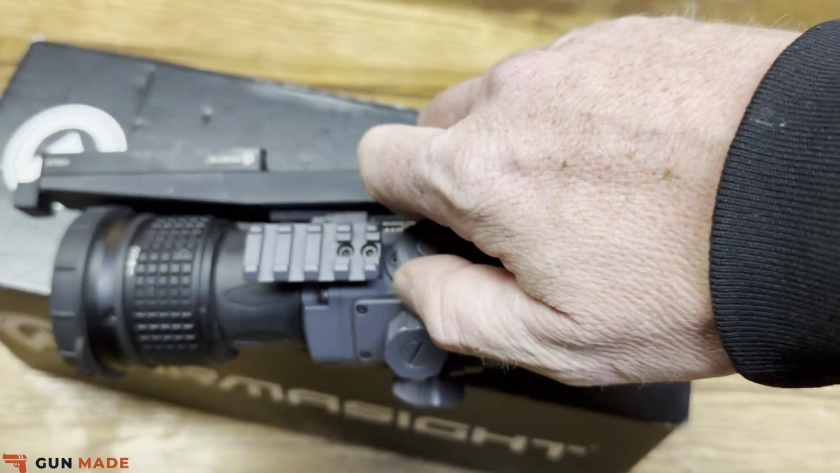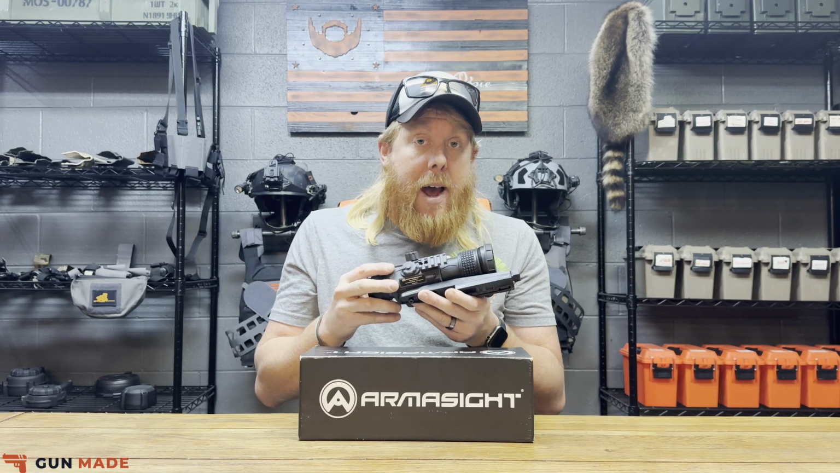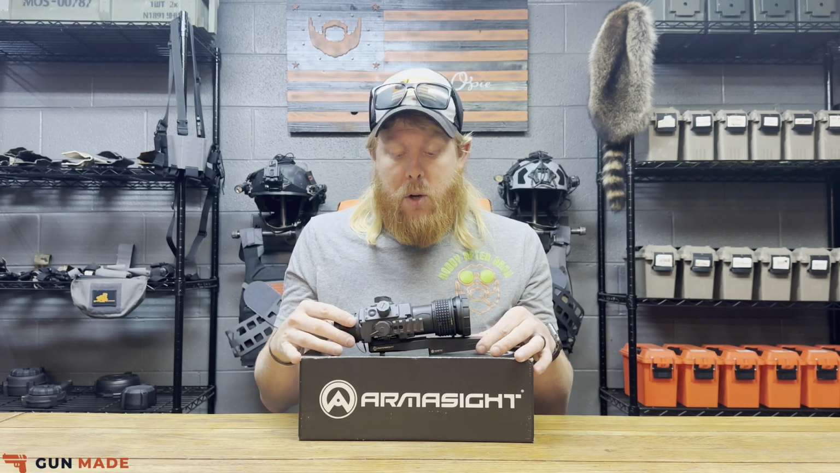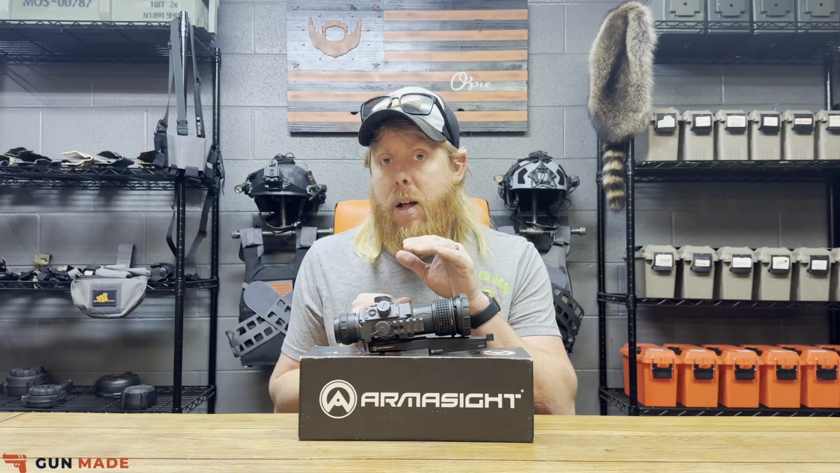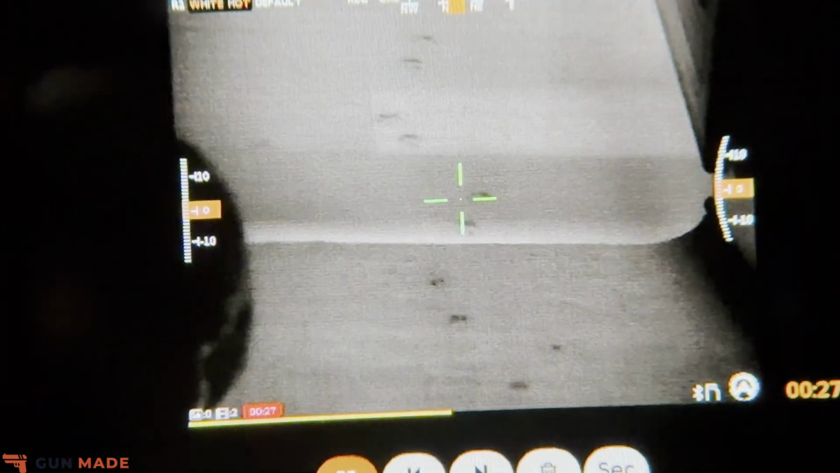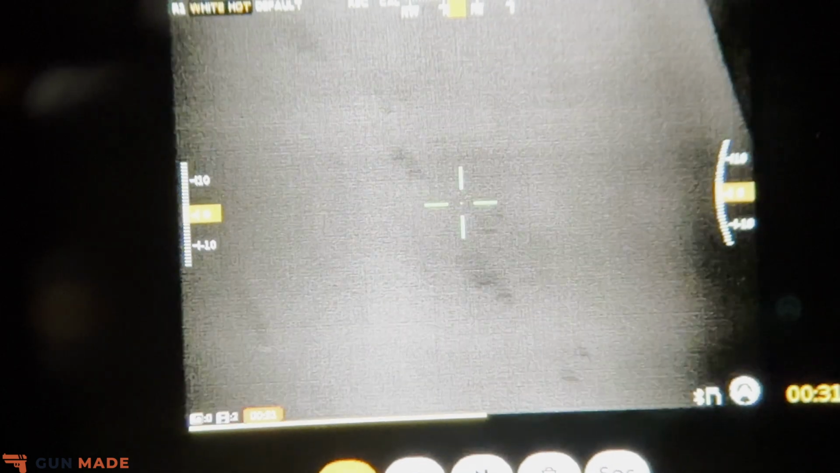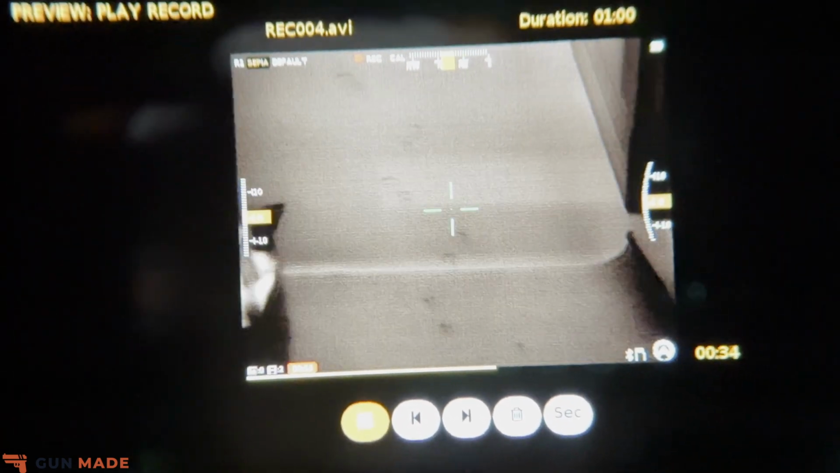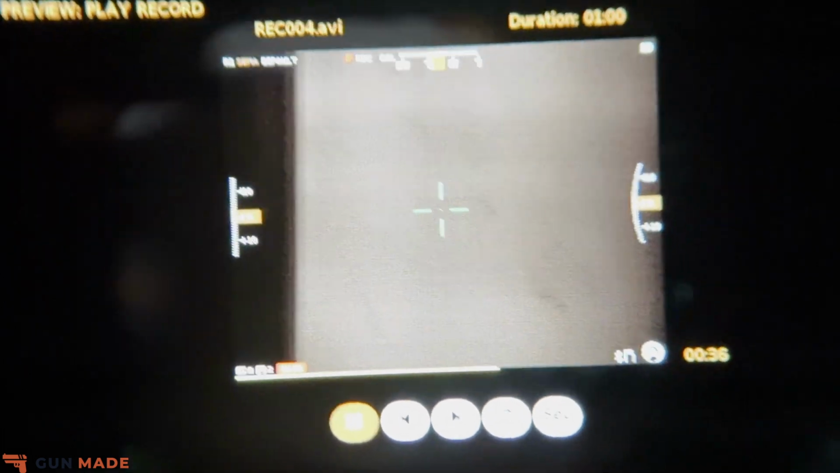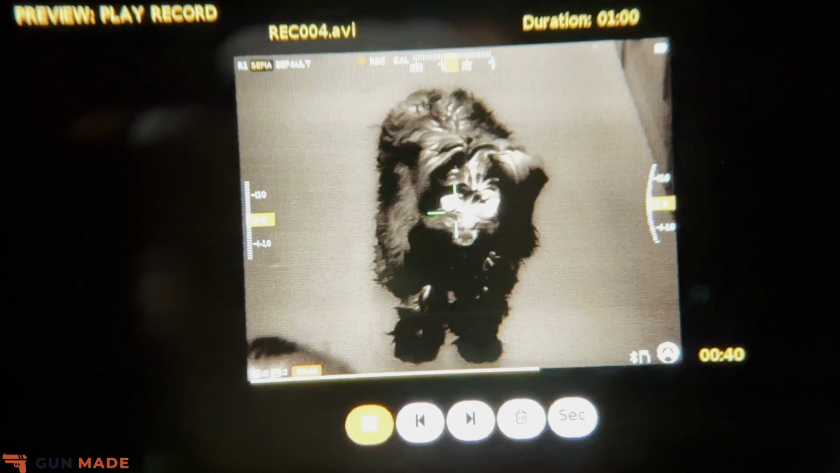Now, the issue with that is they have a glitch in this system currently. We were aware of that before we even started this review, so they did let us know that they are working on that. But as of now, 3 months in, there has not been a fix for this little issue that they're having. Basically, you can only record up to 4 gigabytes, and then anything after that is stuck on the device itself and will not transfer into a viewable format onto your system or your computer or anything like that. So that is kind of aggravating.